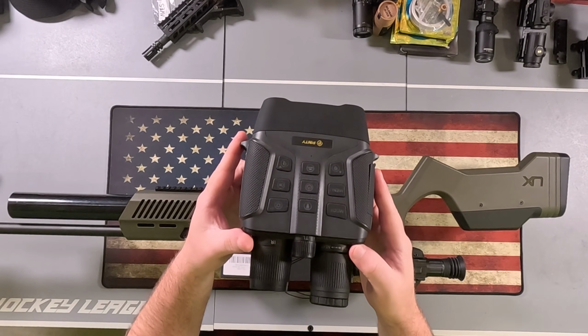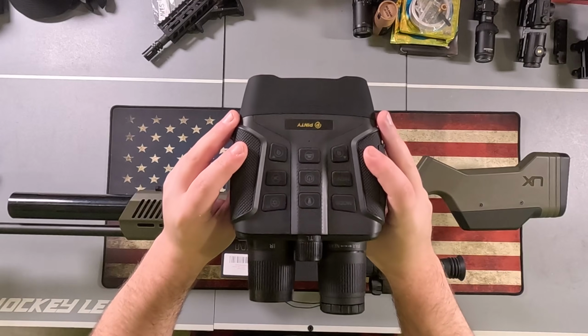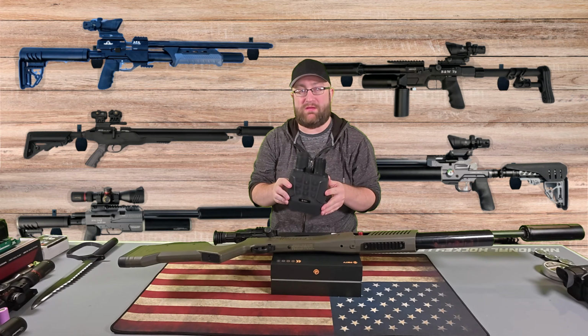I look at these budget night vision goggles and I think to myself that there's probably a good amount of people who would like something similar to this, but don't want to pay hundreds of dollars. Now, if these Pinty night vision goggles perform similar to the other brand that I had out, I'd have to say, for the money, I think these are going to be a great deal.